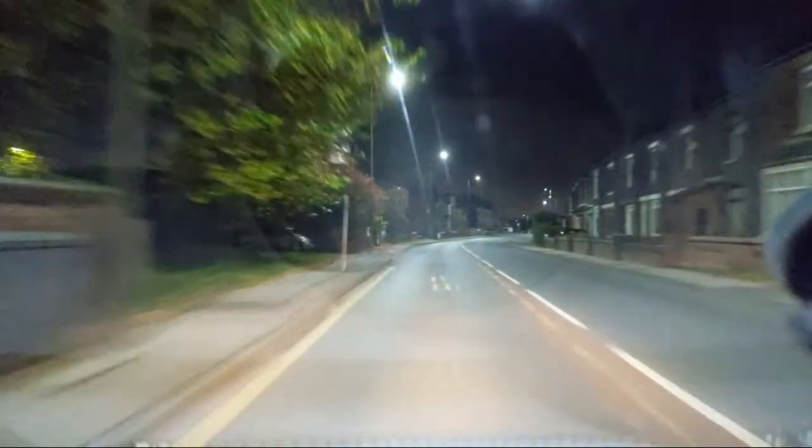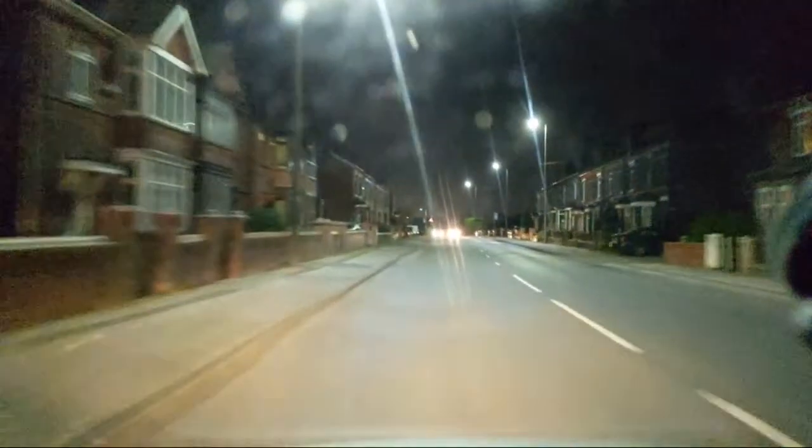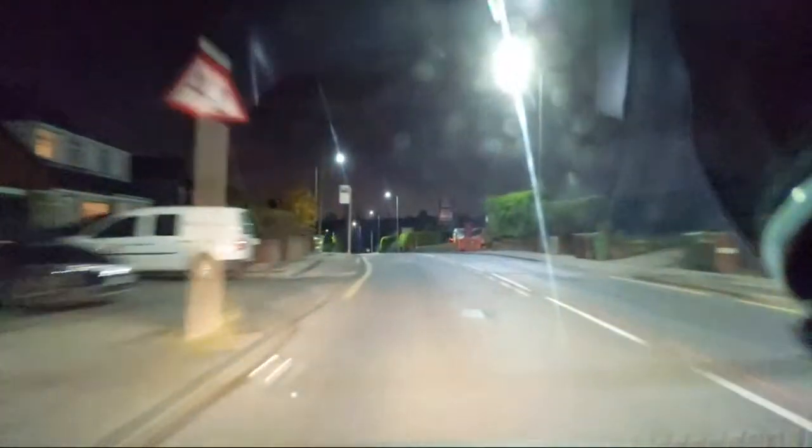Wiggly wobbly. Still doing 30. Two cars behind me. To the speed camera near Tesco.